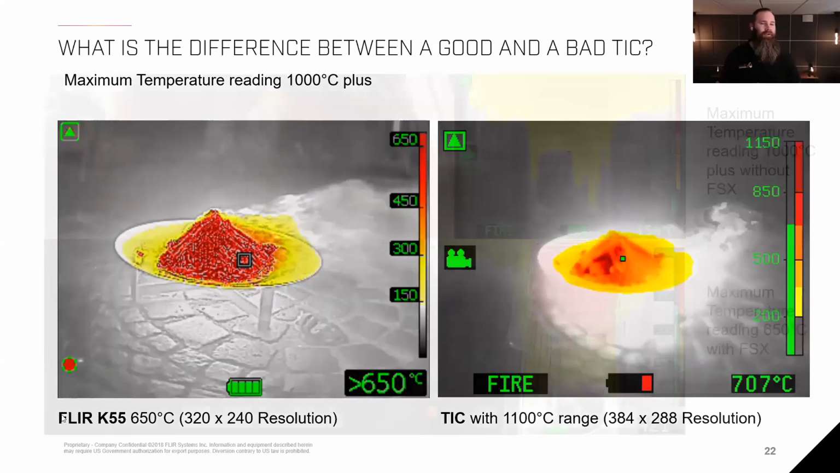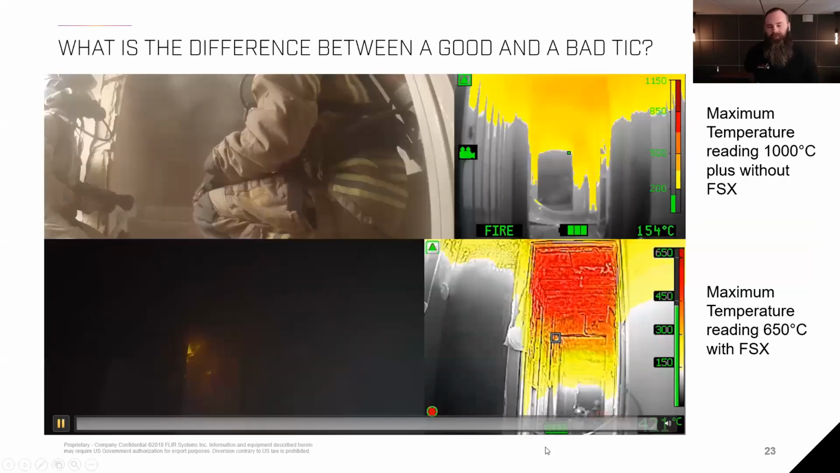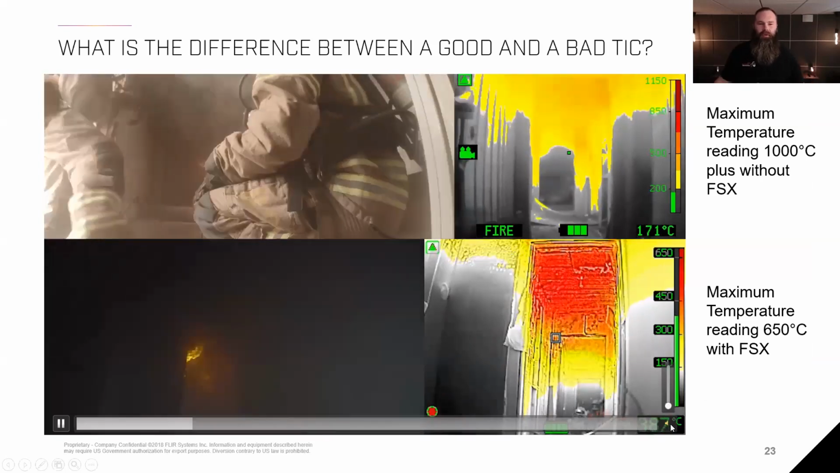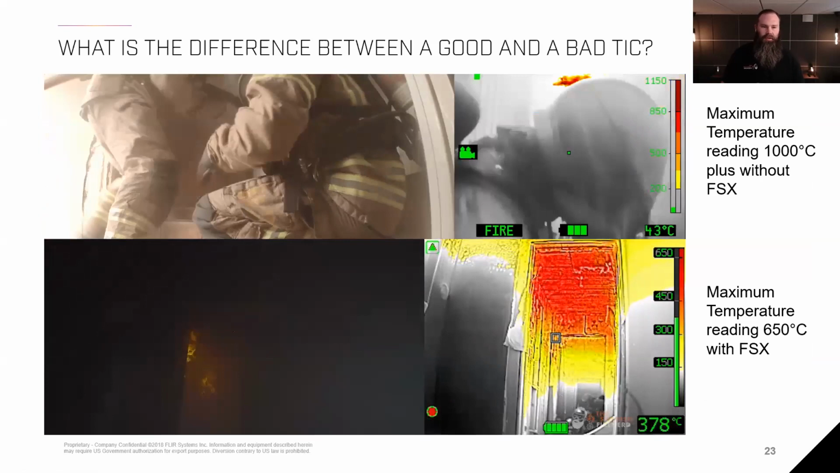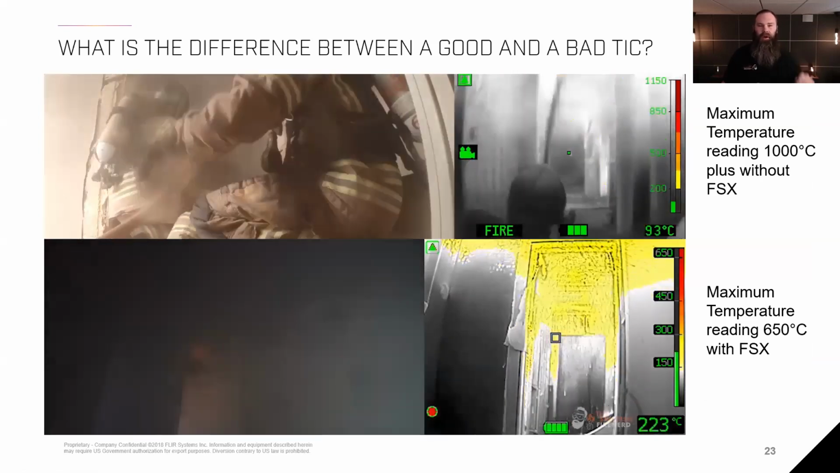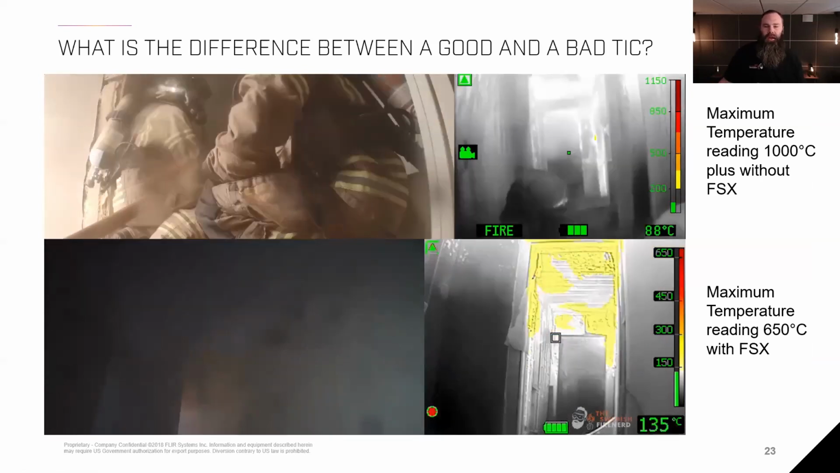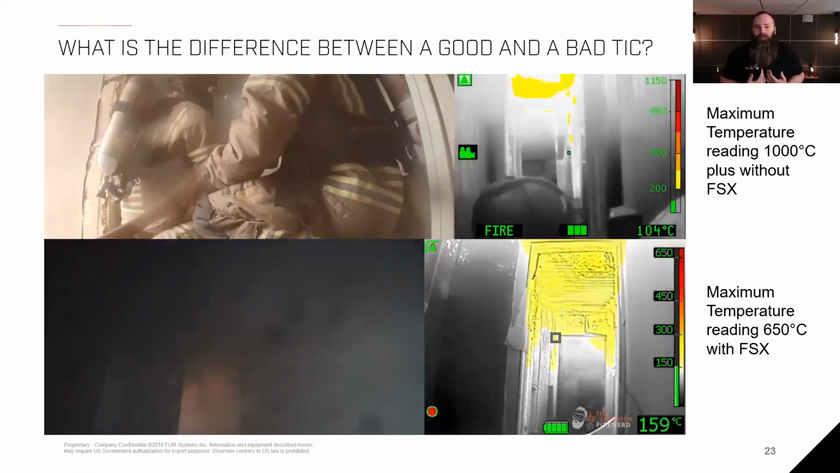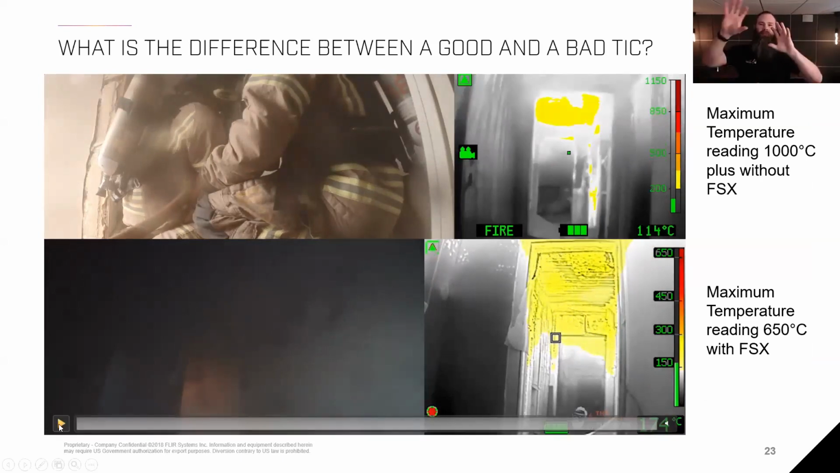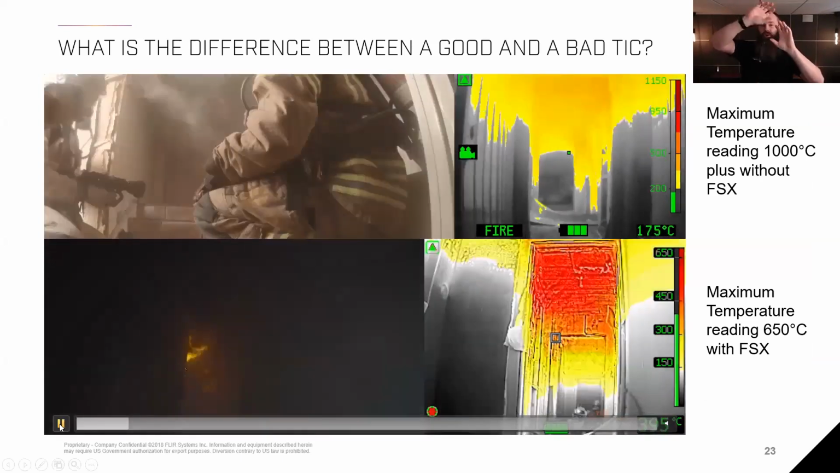If we look at that video, that's from another structure fire training burn that I did. On the bottom right you can see the temperature, the FLIR K55. On the top right there's another camera. From an educational standpoint, I do a lot of videos where I try to show what's happening.